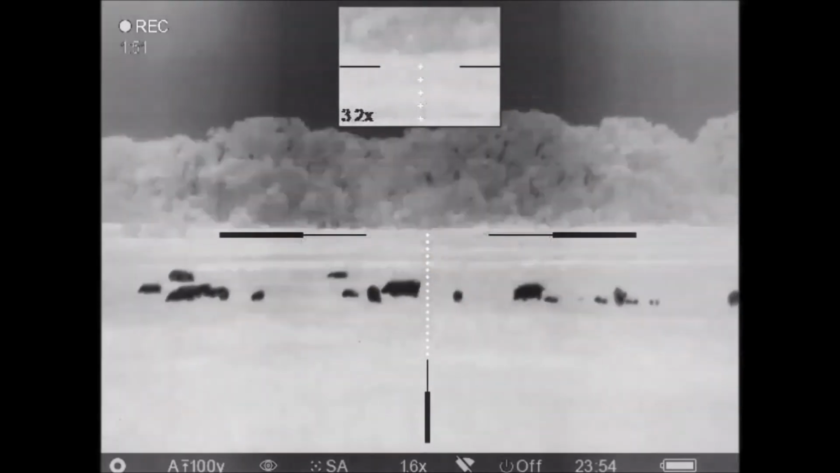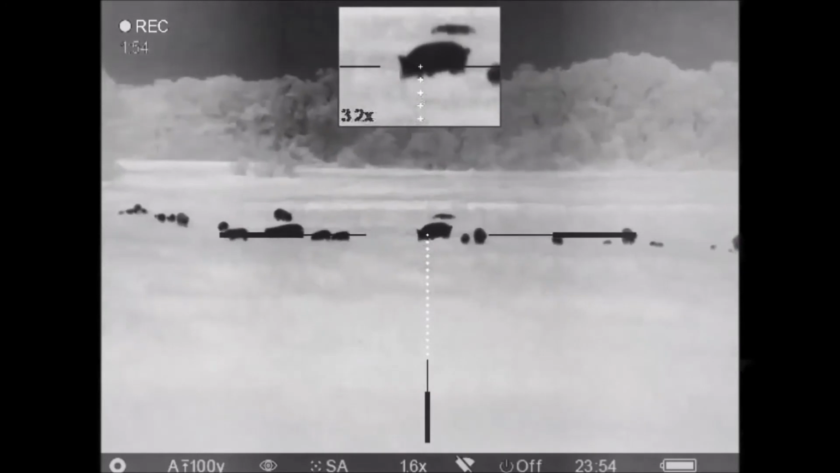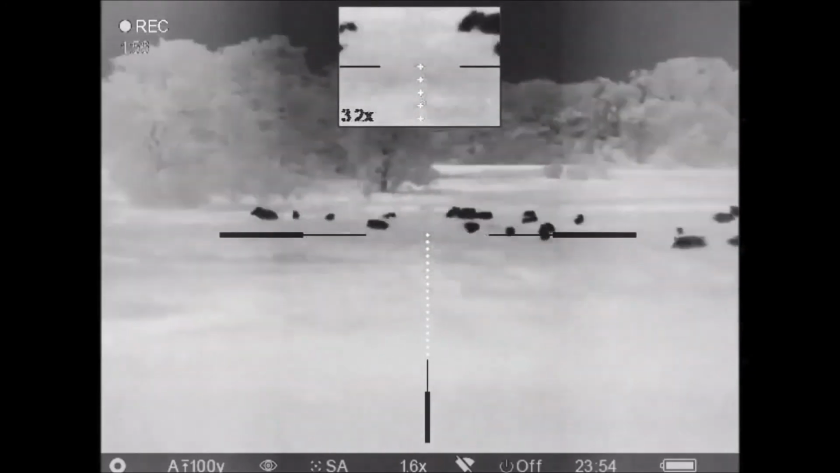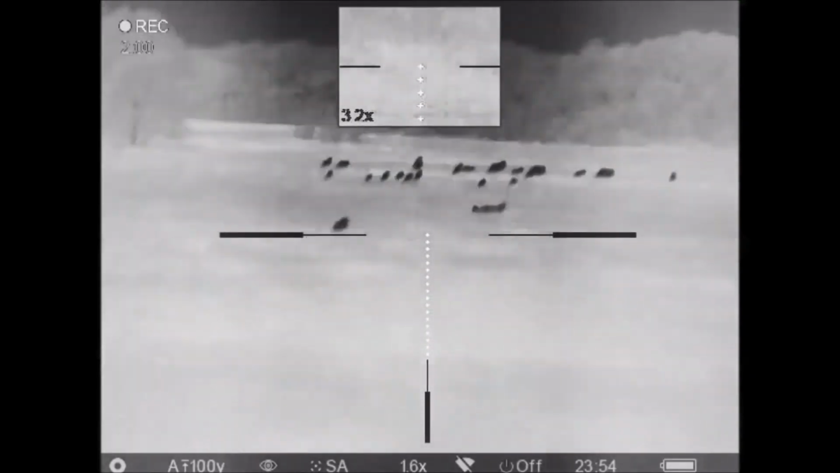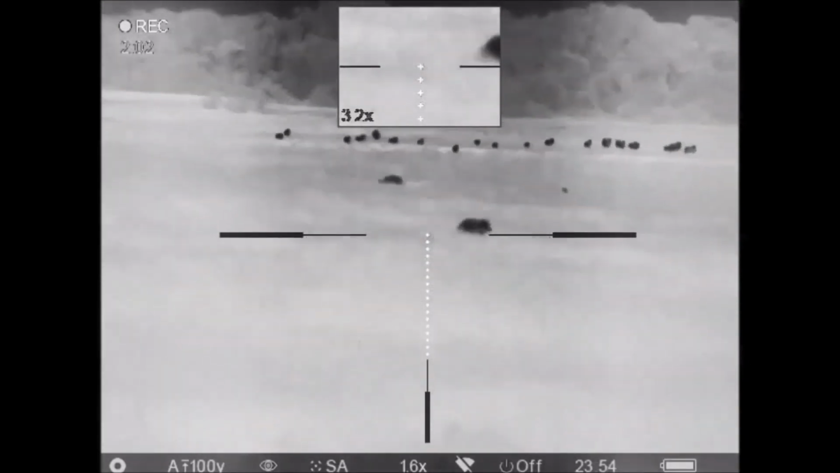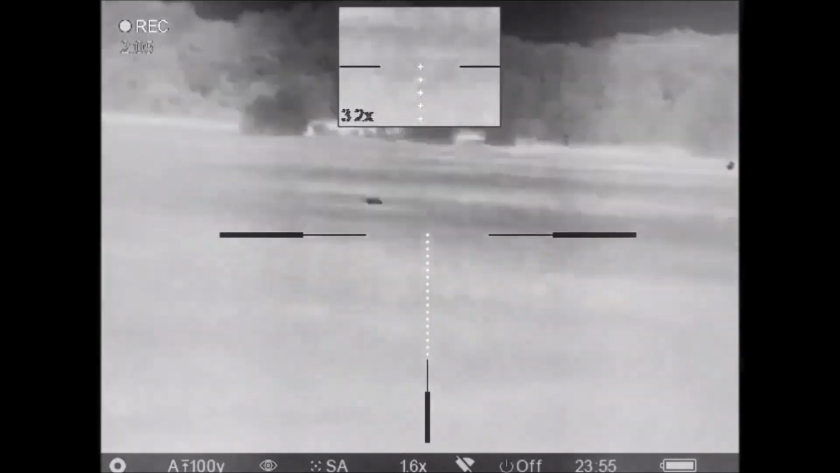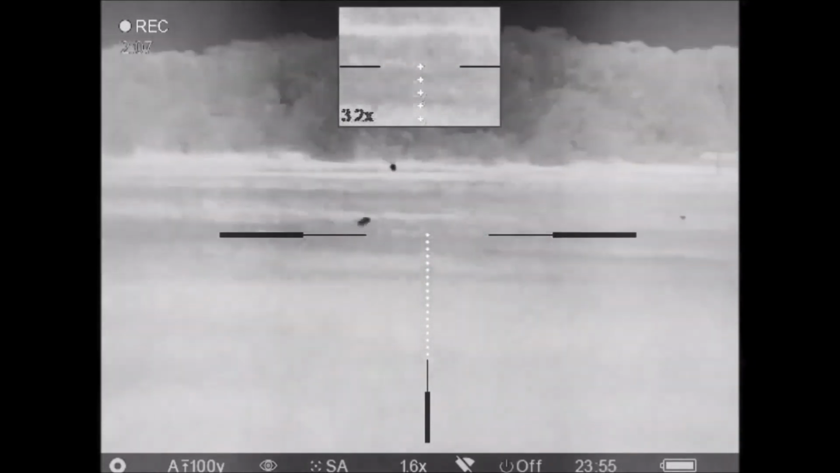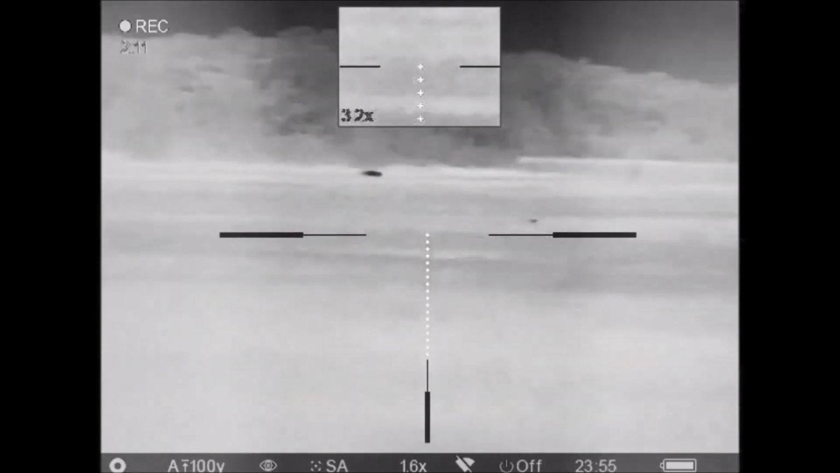She looks like the biggest hog, so she's going to be my primary target as I do my opening shot. She goes down immediately. I missed on the second hog, and for some reason I thought it would be a good idea to try to shoot piglets. They are a tough target, and I had no luck with them today.